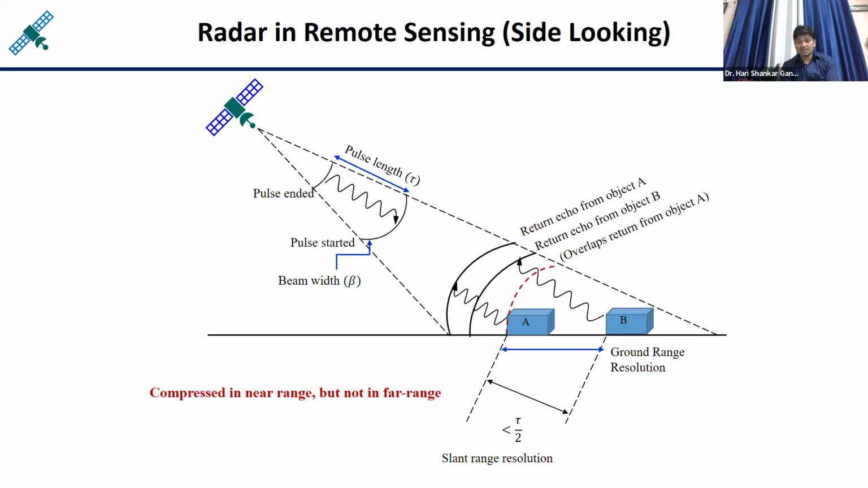Tau is time only, so tau by 2 is also time. But if you are talking about resolution, it is a spatial dimension, which means a distance. So how can you convert this time into distance? You multiply it with the speed of light, or the speed of the signal, which is c. So c tau by 2 will be the slant range resolution. Okay, so this is the working principle of radar in the case of microwave remote sensing.